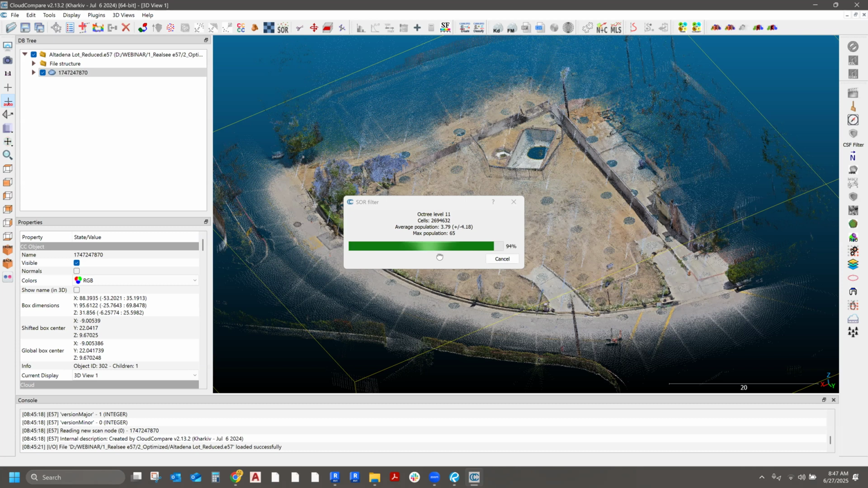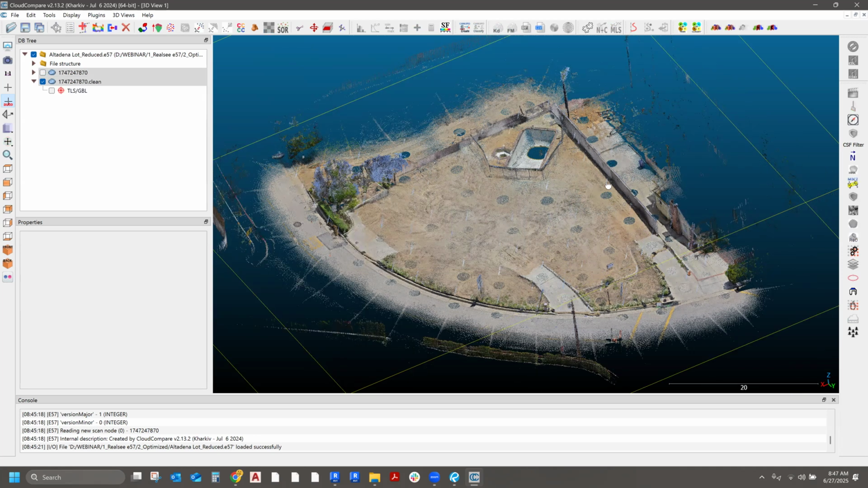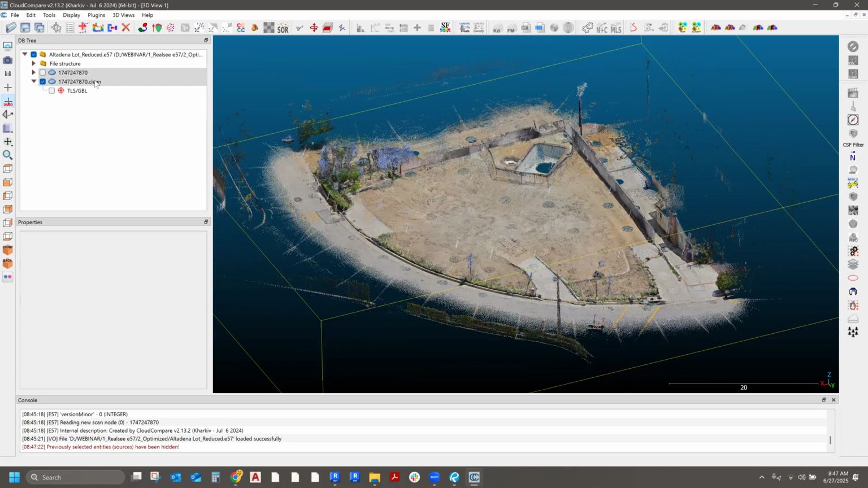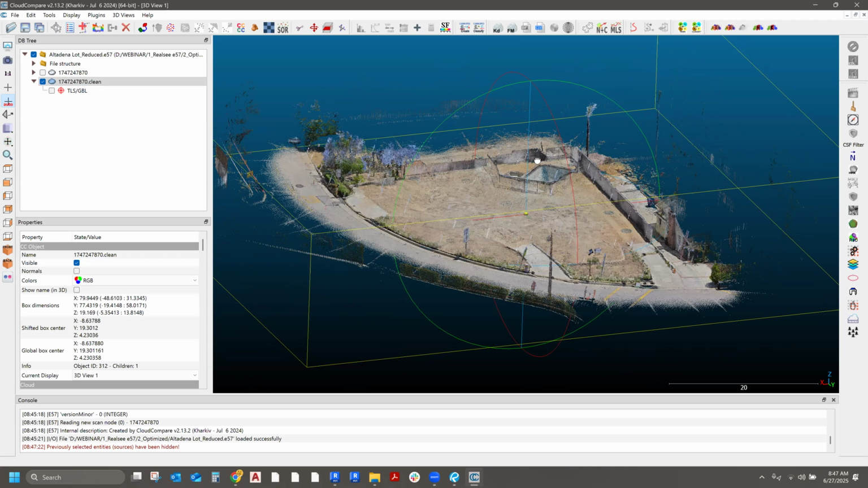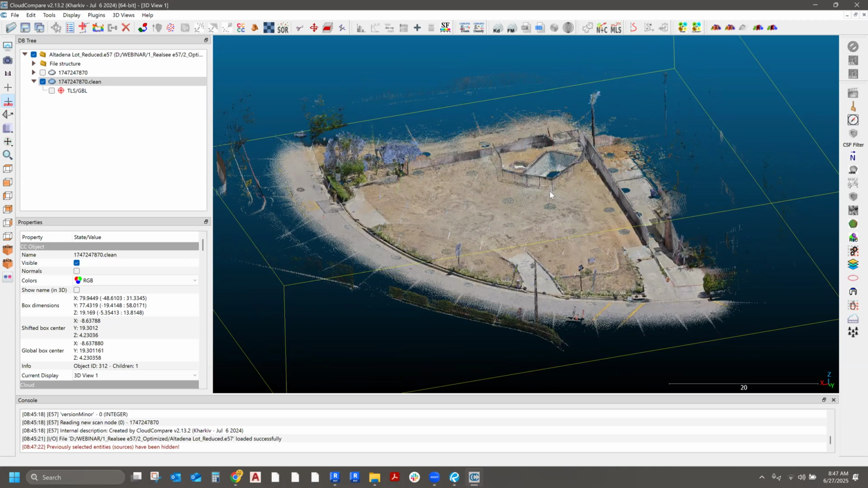Okay, I'm going to quickly clean this point cloud up, and then I'll show you the next step. Okay, so there it is. Now I've roughly cleaned this up. There's another tool here called the CSF filter. What a CSF filter does is it tries its best to separate the ground points from everything above.